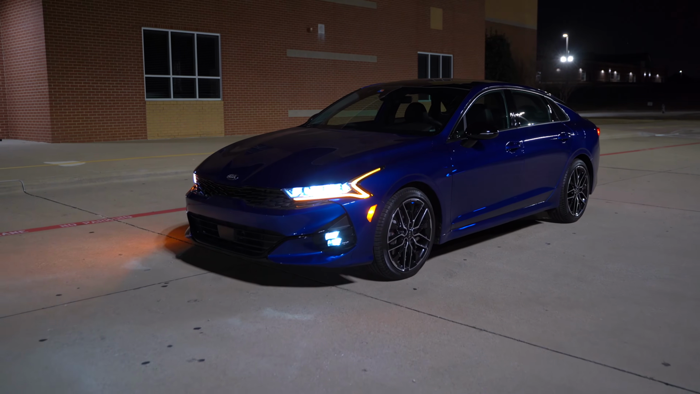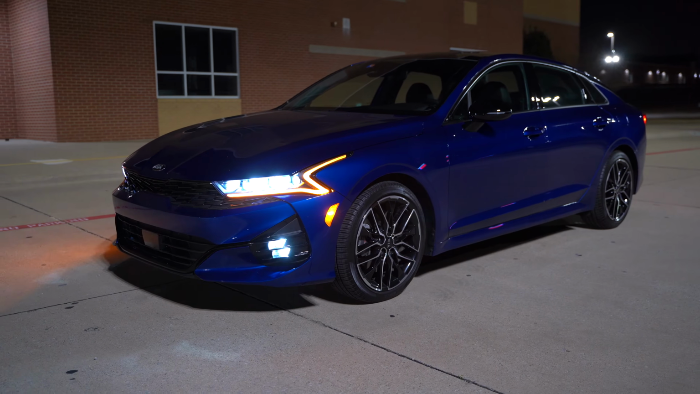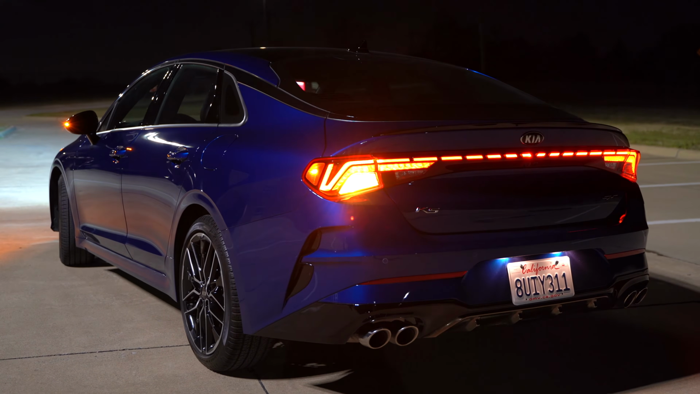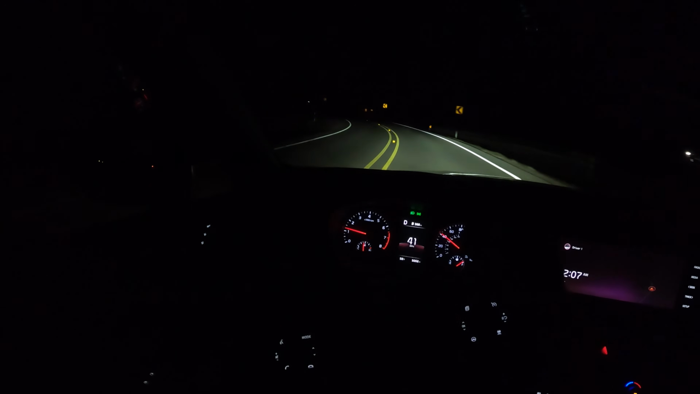Welcome everyone to another night review. Today we have the 2021 Kia K5 GT. Now in this night video, we're gonna take a look at all these exterior lights, the interior lights, and take it out on the road for a test drive. Let's go ahead and get started.